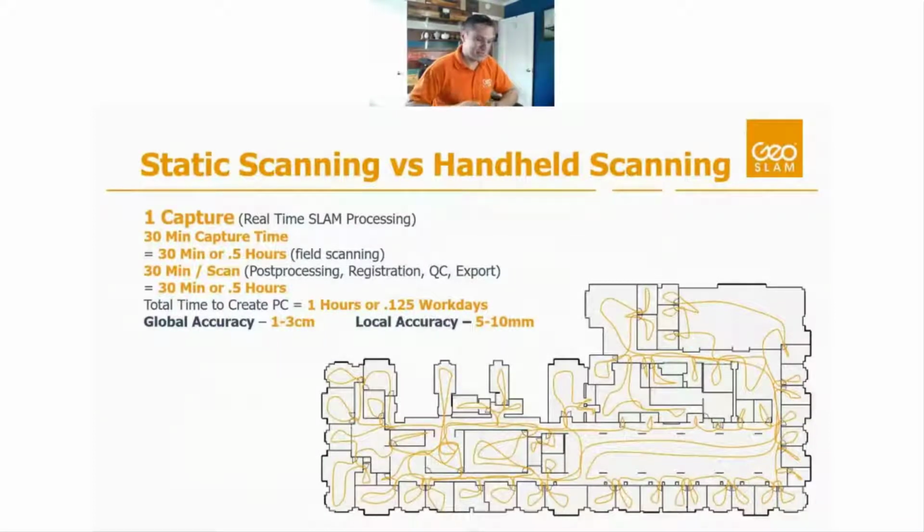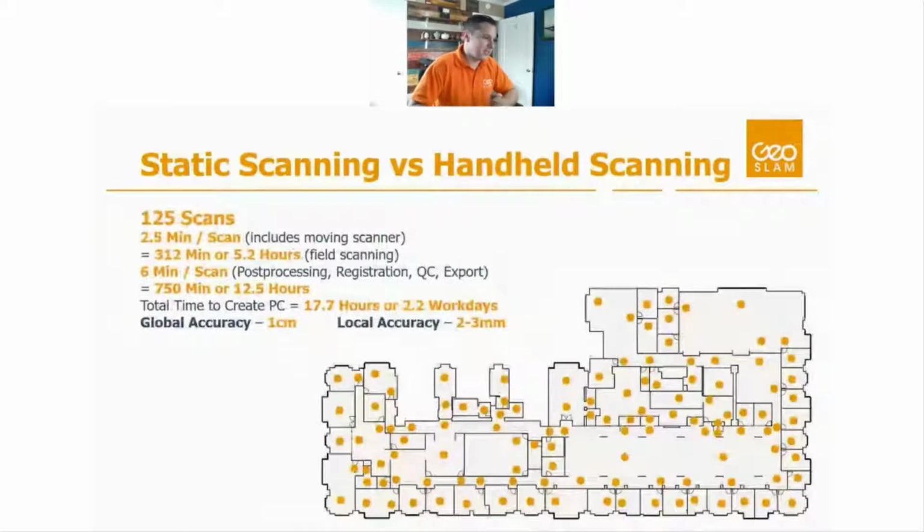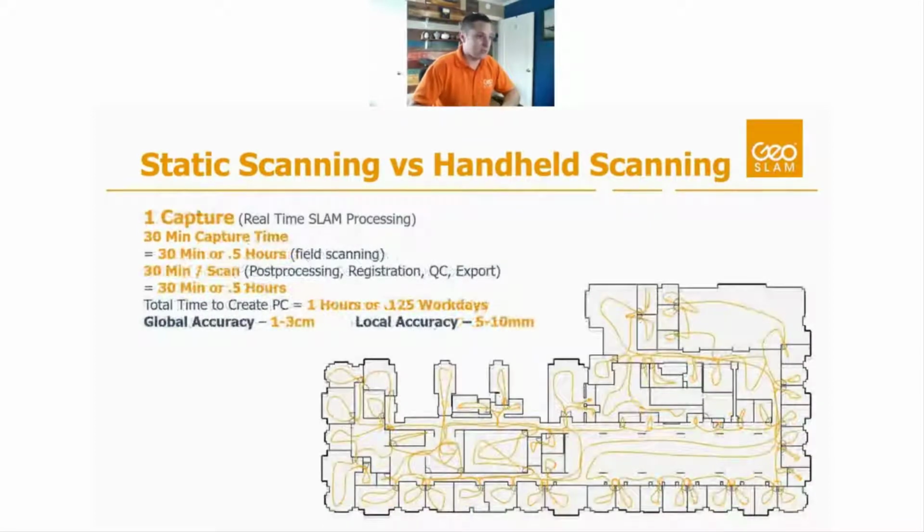So you're looking at about a 17-to-1 comparison when it comes to time, right? It took 17, 18-to-1 almost hours to scan it and get a finished point cloud with a static scanner, and then about an hour to do that with a mobile scanner. Now you're sacrificing a little bit of accuracy, but global accuracy from one end of the building to the other is still a couple centimeters, and local accuracy is still about half a centimeter to a centimeter.